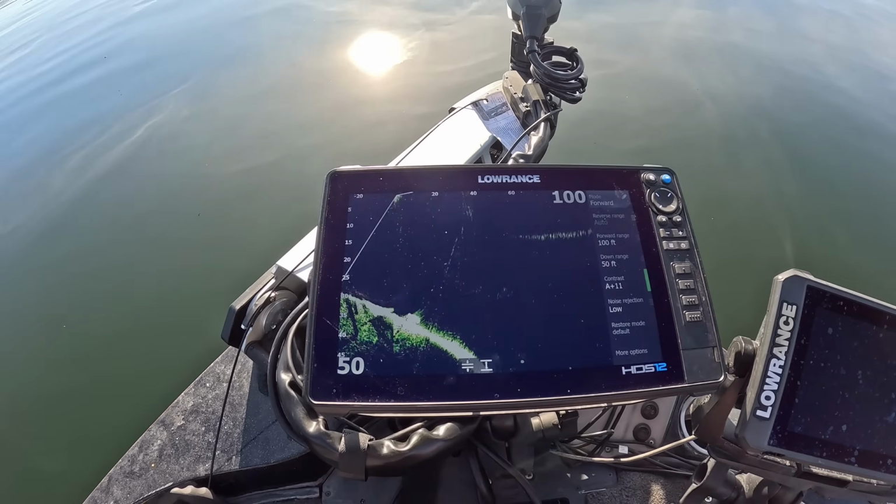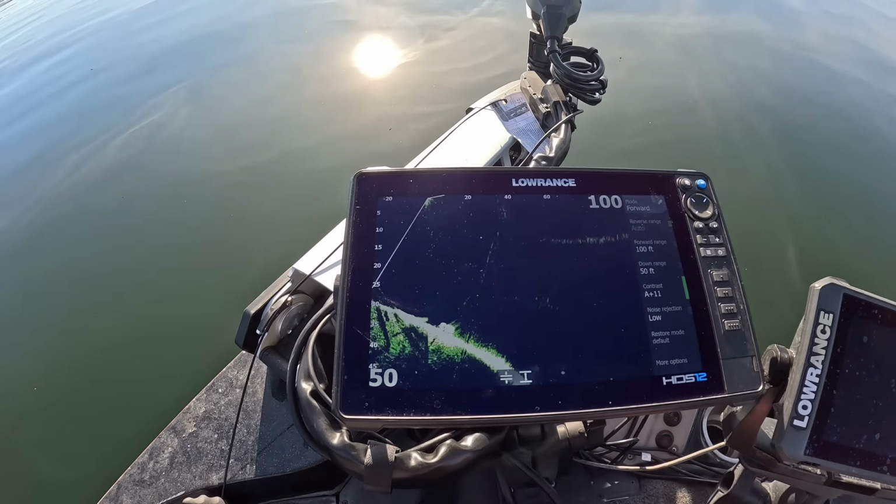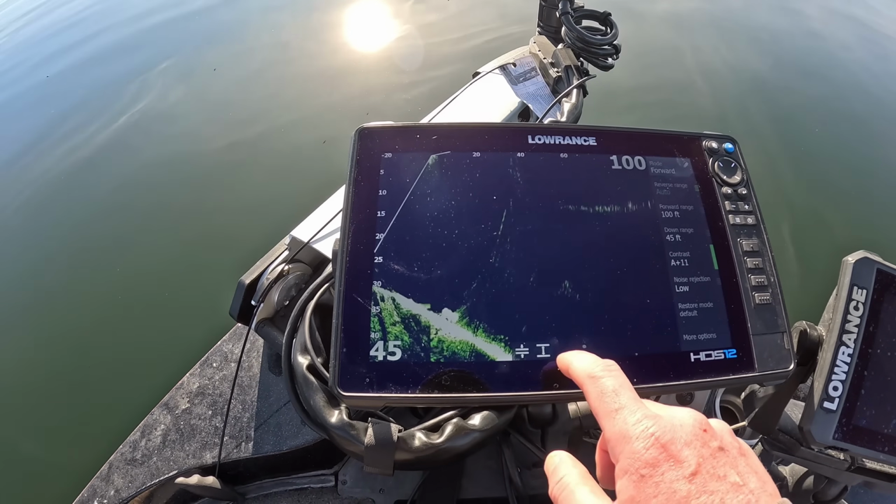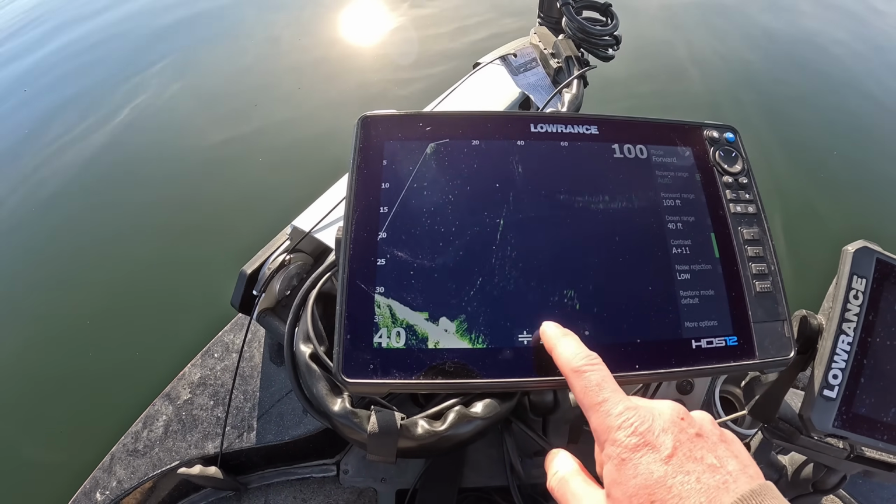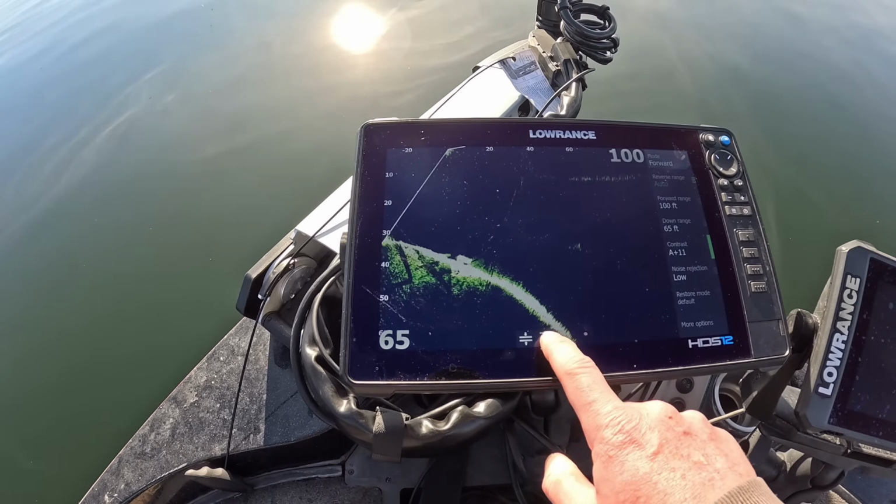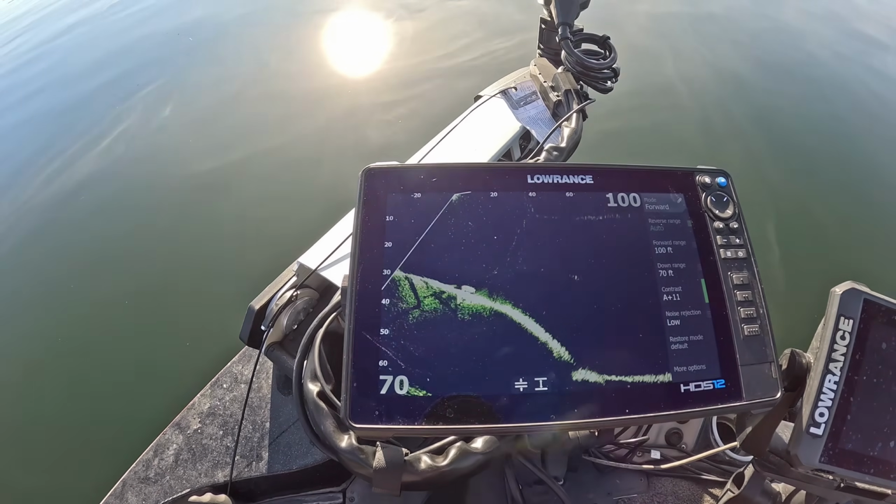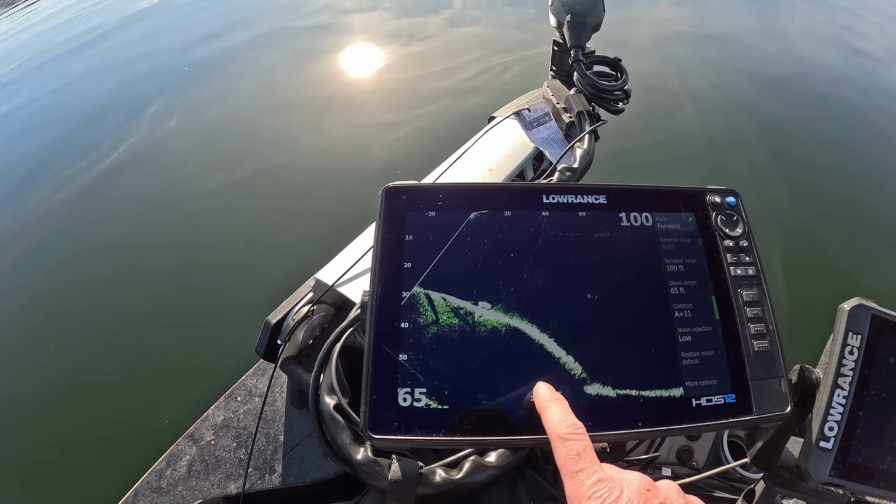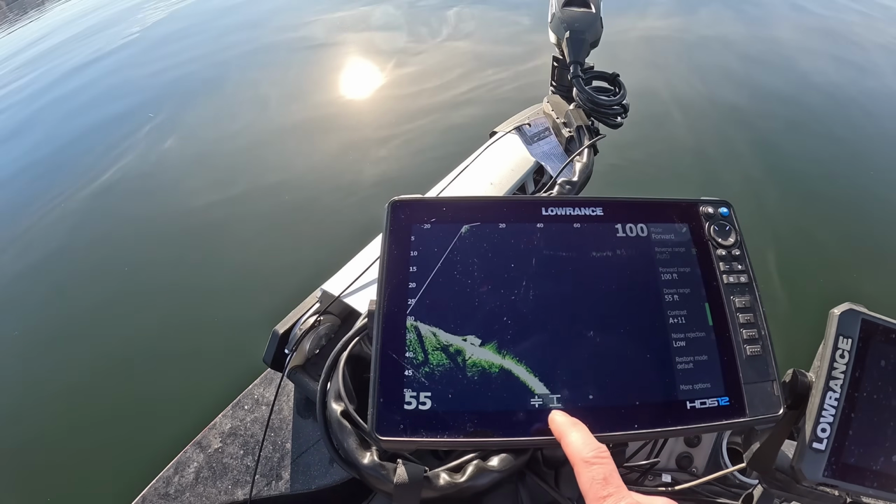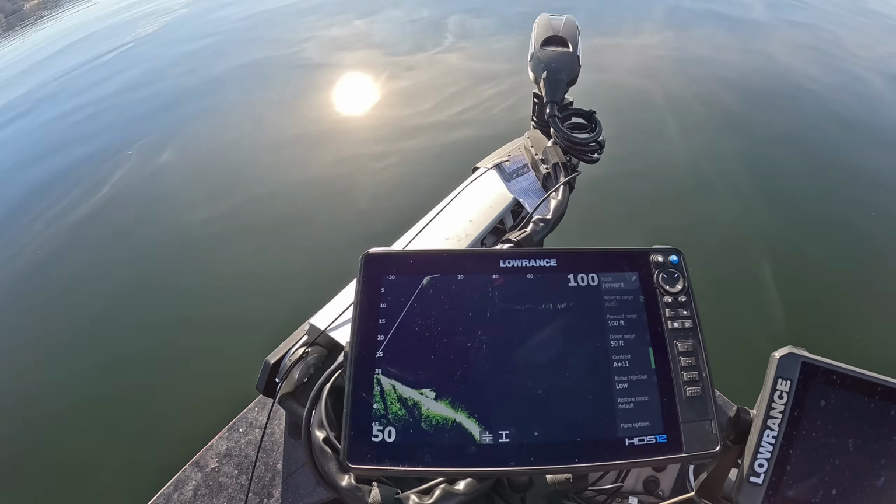So today they're in around 30 foot, so I've been kind of keeping it around 40, bouncing back between 40 and 50. I've been down as deep as 60 today, or even 70 earlier, just trying to find some fish. But once we did finally find some, we figured out that they're around 30 feet deep in this particular instance.